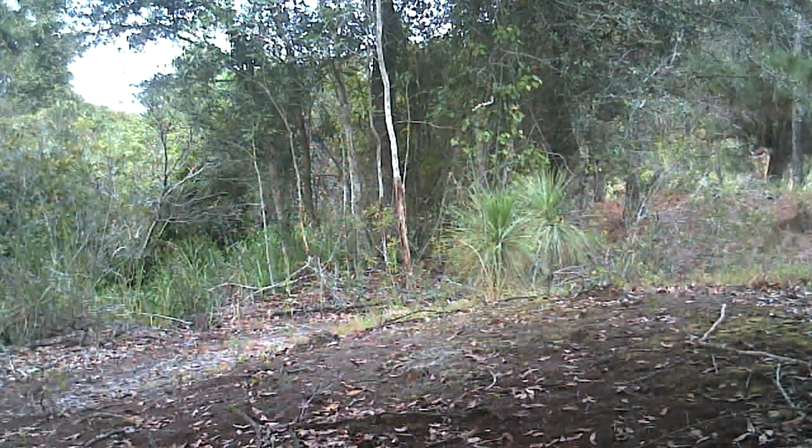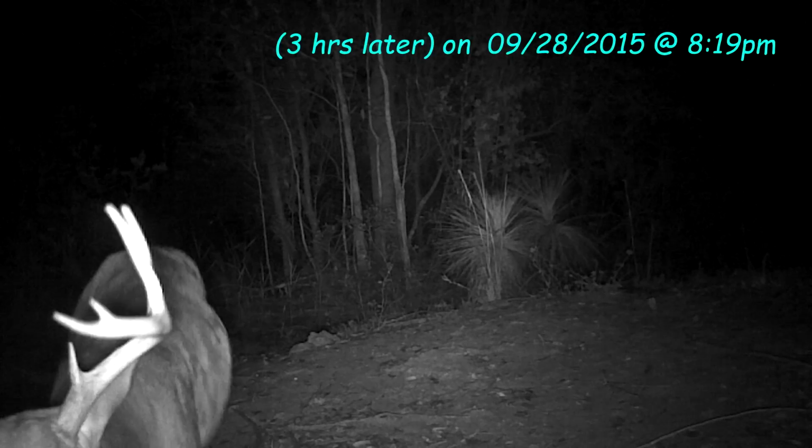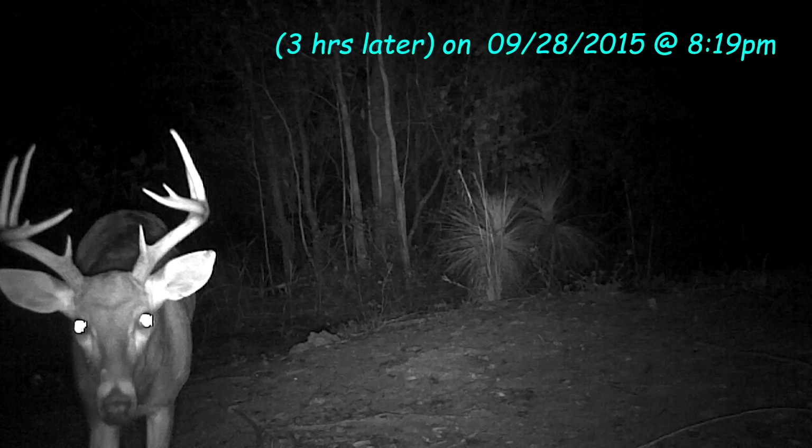Now this next clip gets interesting because we got a whole new deer. And that's a 10-point that shows up. I'll show you a little still. There you can count all the points on him. And he only showed up this one time.